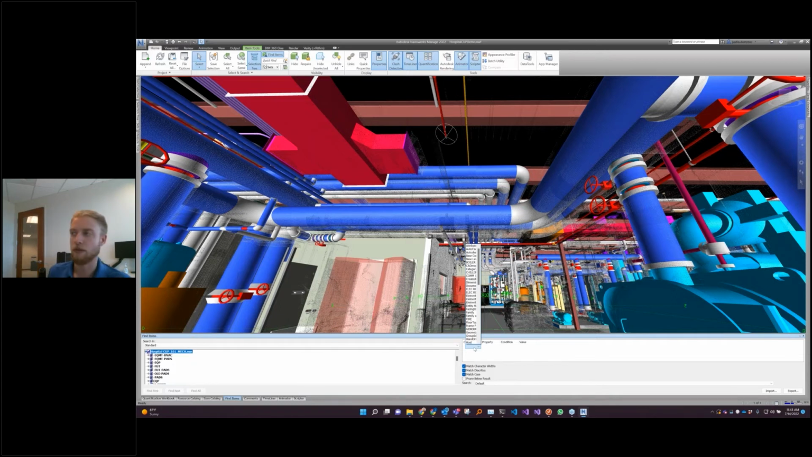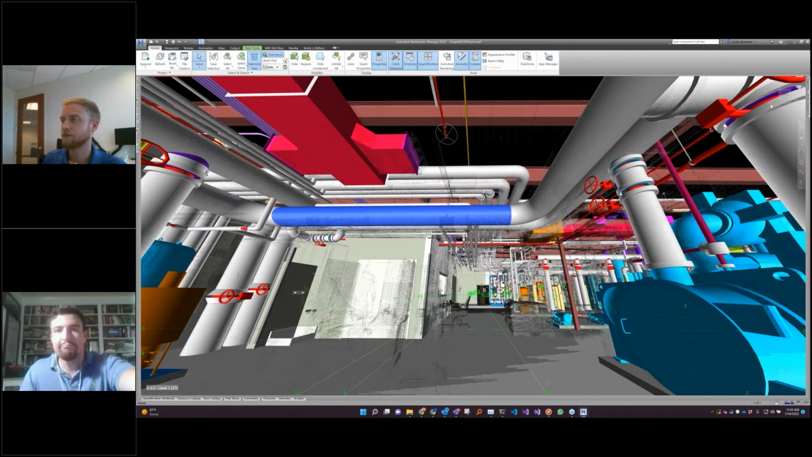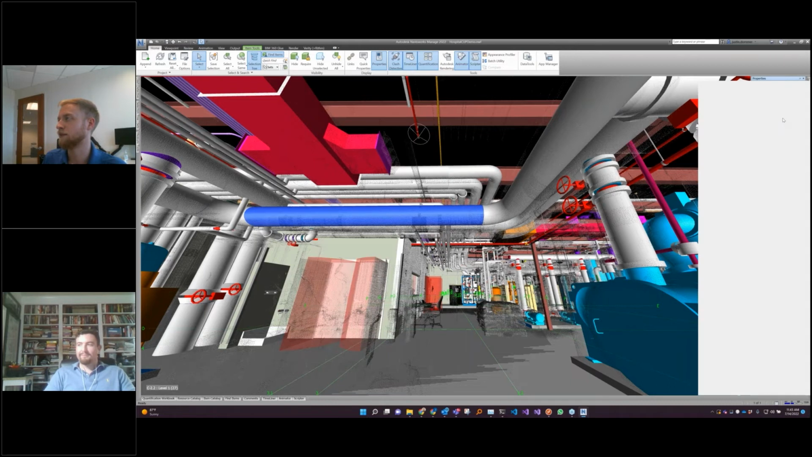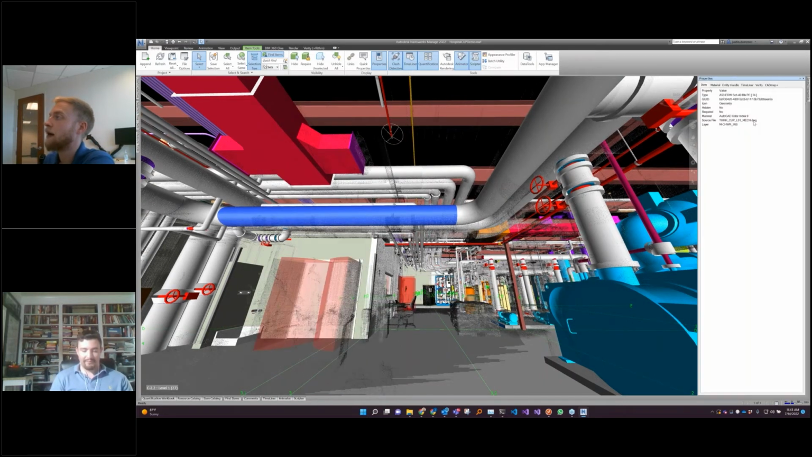If I select one of these sections and look at properties, there are different properties we can look at, and then we can say we want stuff with similar properties. In this case, it's coming from AutoCAD, so it's a little less information than you would normally have if it was coming from something like Revit.